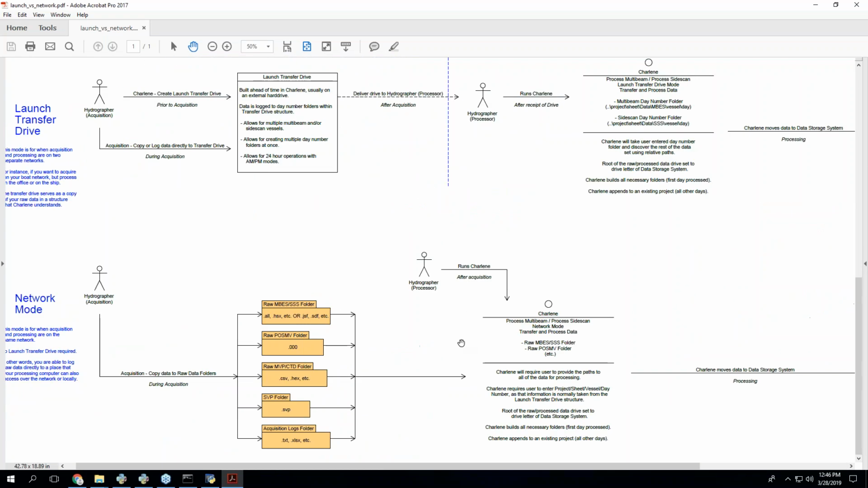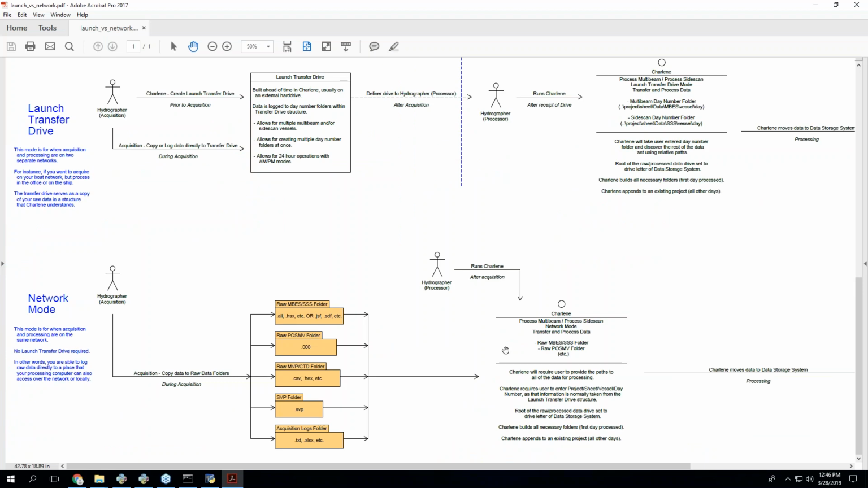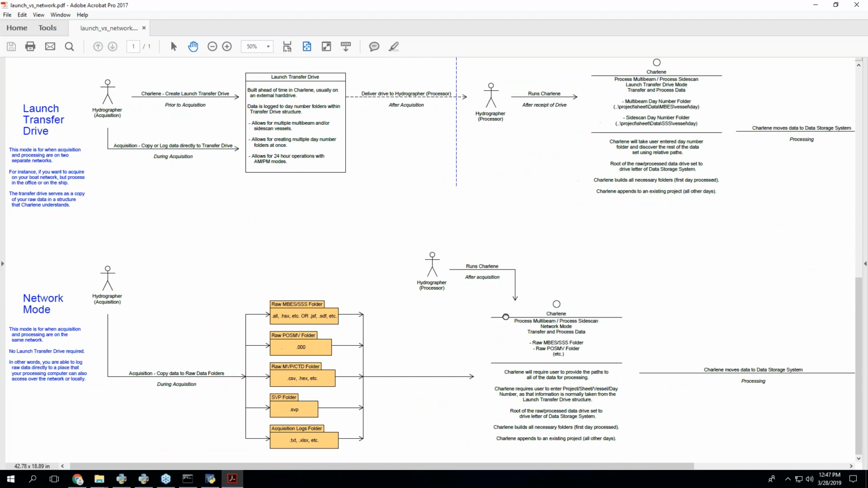And then the network mode, the idea here is you don't have a structure. You just want Charlene to find the raw data in the structure that you currently have. So maybe you don't have this thing, which is a difference between you carrying data between two physical things. Maybe you're just on the ship, and your data is on the ship, and your process data is on the ship, and everything's on the ship. So you can just log raw data to folders, point Charlene at folders, and generate data. So that's basically the idea.